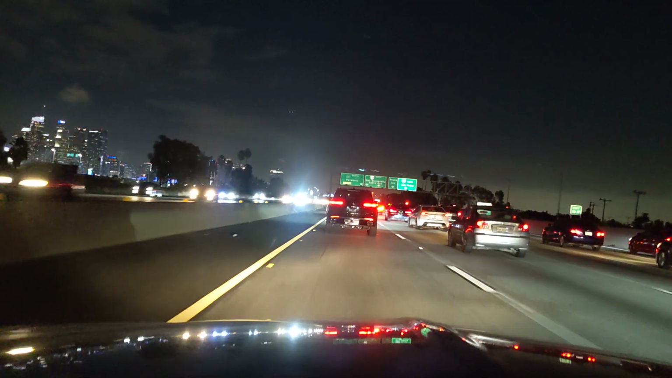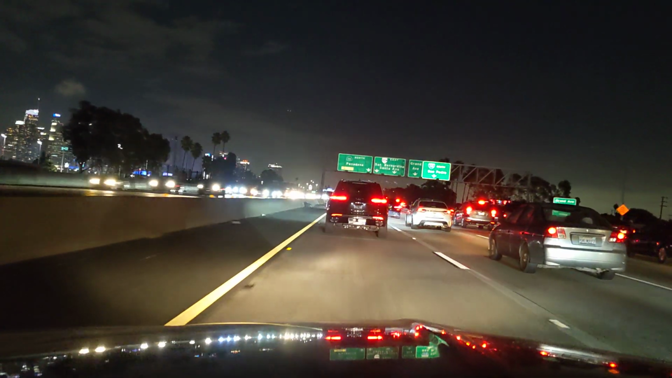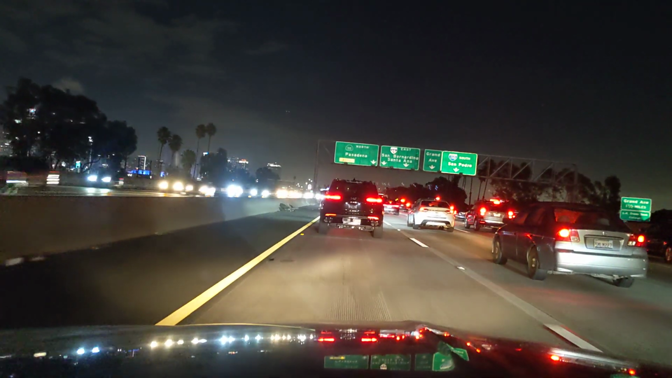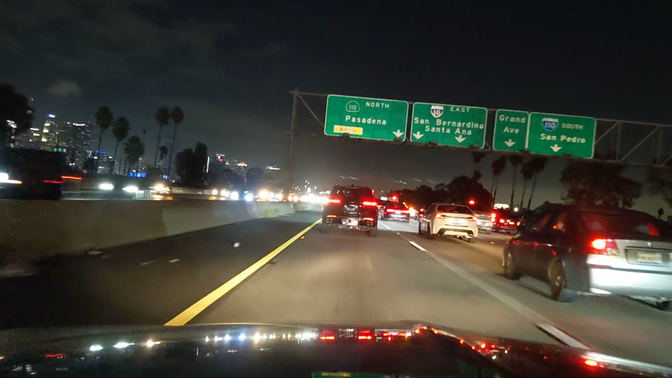So there's a wind advisory for the 5 and 14 mountain corridors and the Santa Clarita Valley tonight and into tomorrow. Irvine 61 right now, Seal Beach 59 degrees, East LA 56 at 7:37.